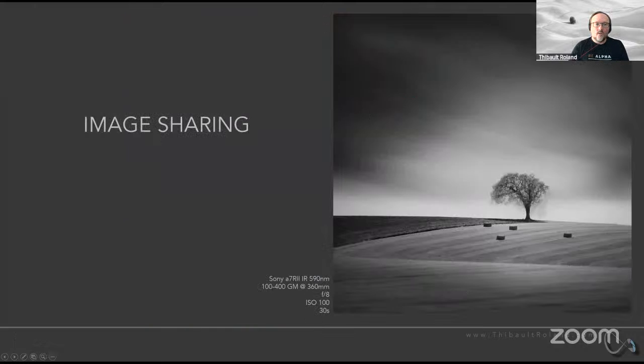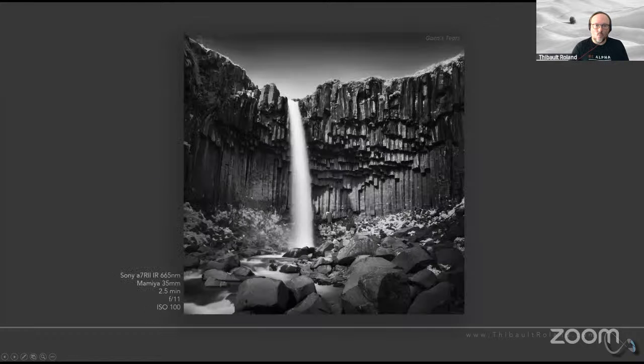Now, I am going to go over a few images and just talk a little bit about them and why I wanted to shoot them in infrared. Well, this particular picture of a waterfall in Iceland, I wanted to capture it in infrared because that particular day was a clear blue sky day. There was a little bit of mist and a little bit of contrast basically right above the waterfall, but the rest of the sky was very, very dull. So I decided that infrared was basically the right tool to actually bring out a little bit of contrast there.